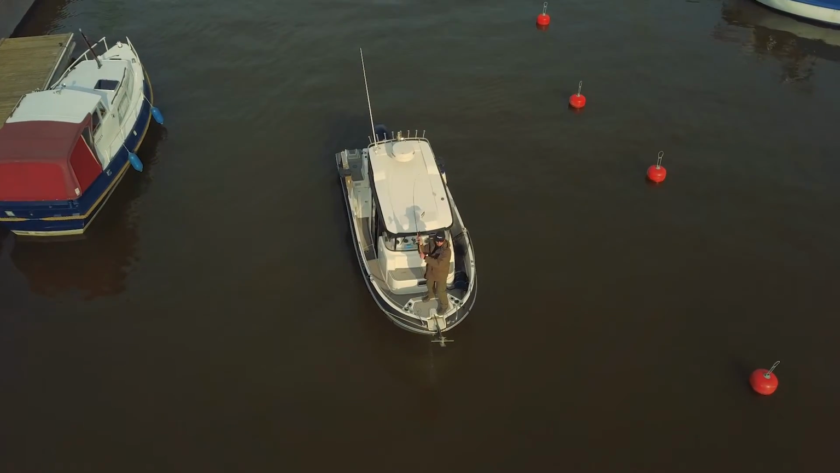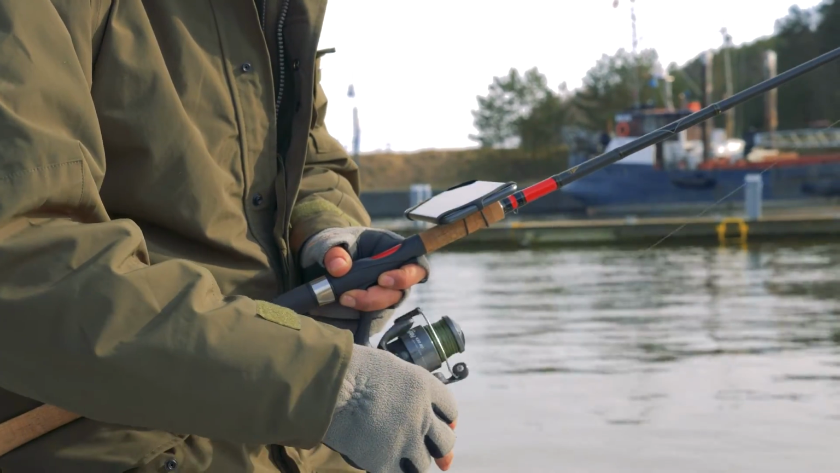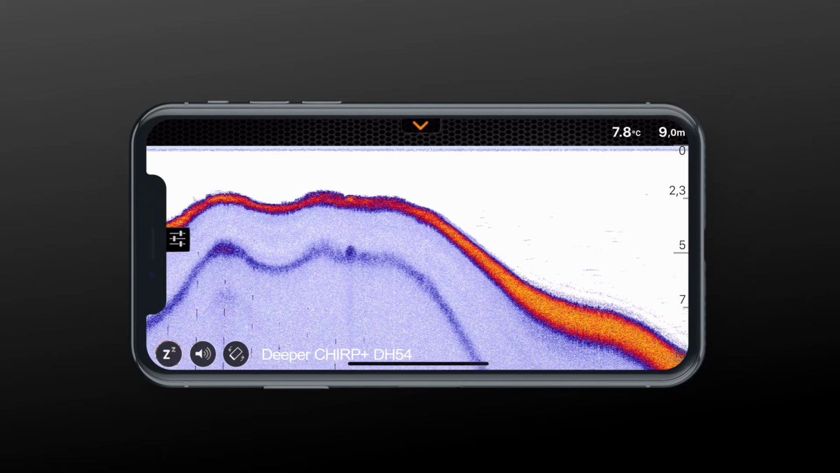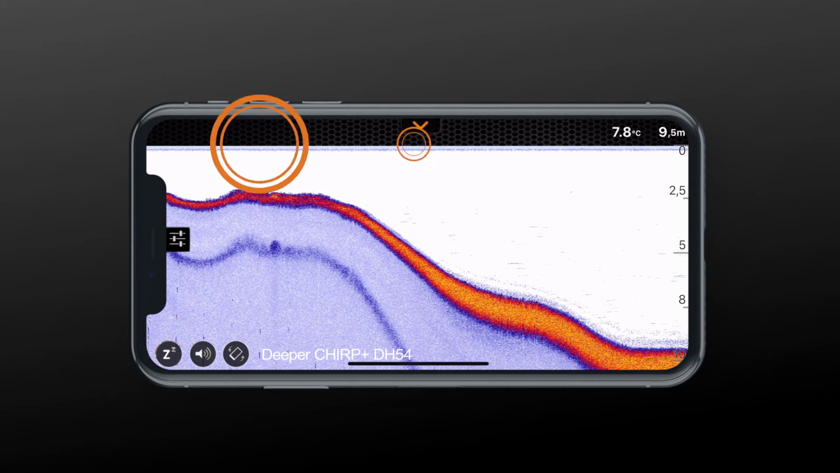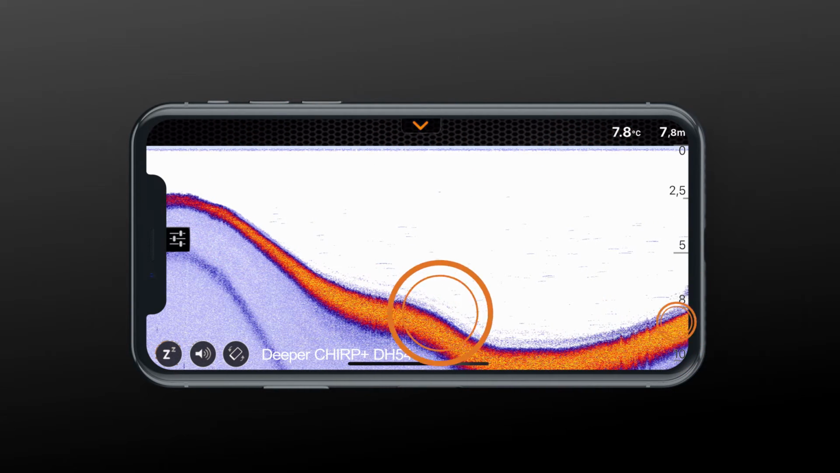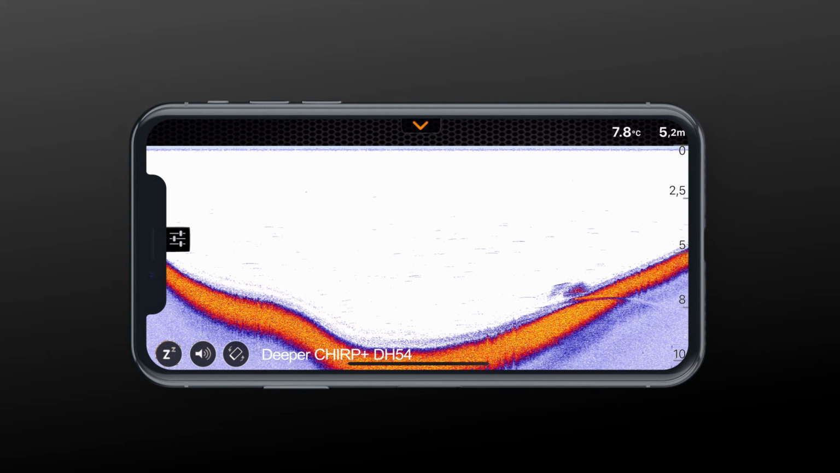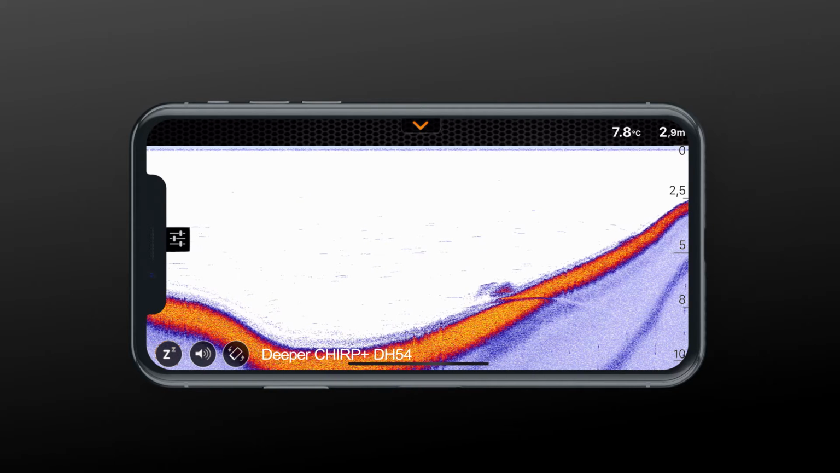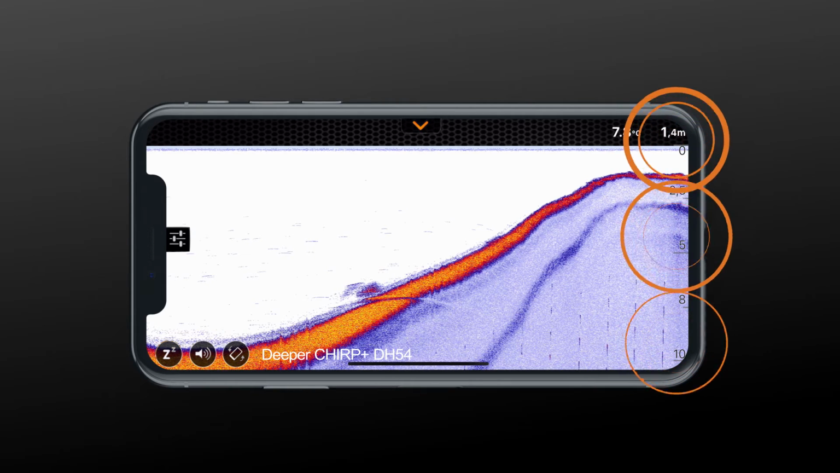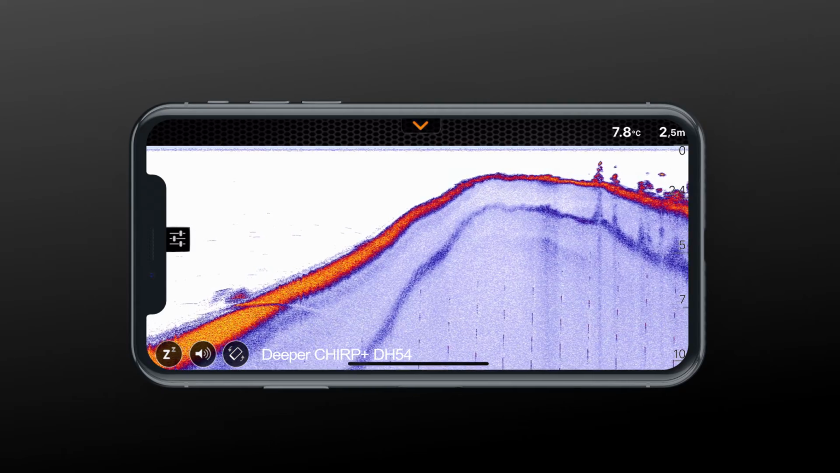So, now it's time to cast your Deeper CHIRP Plus. After casting the device to your desired distance, you will start receiving a stream of data on your screen. The screen displays sonar data received by the Deeper app. The top of the screen corresponds to the surface of the water, while the lower part shows water depth and bottom. When interpreting the sonar data, remember that the screen continually scrolls because the sonar is continuously sending out scanning pulses. The right side of the screen displays the most recent sonar data, and as new sonar data is received, the older data will continuously move to the left.